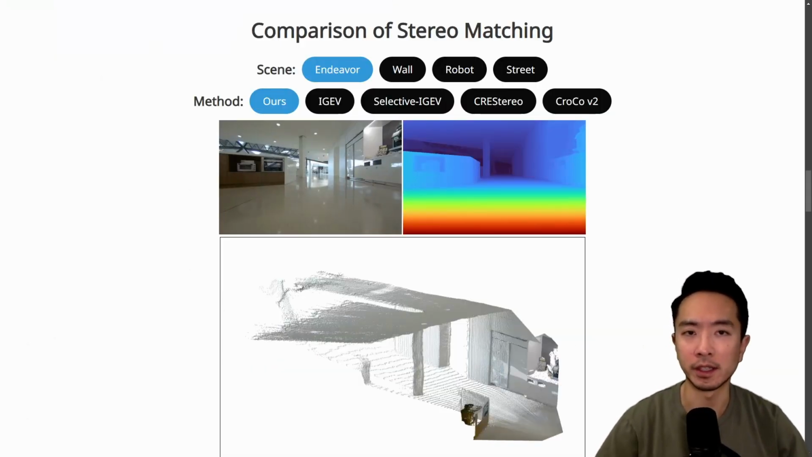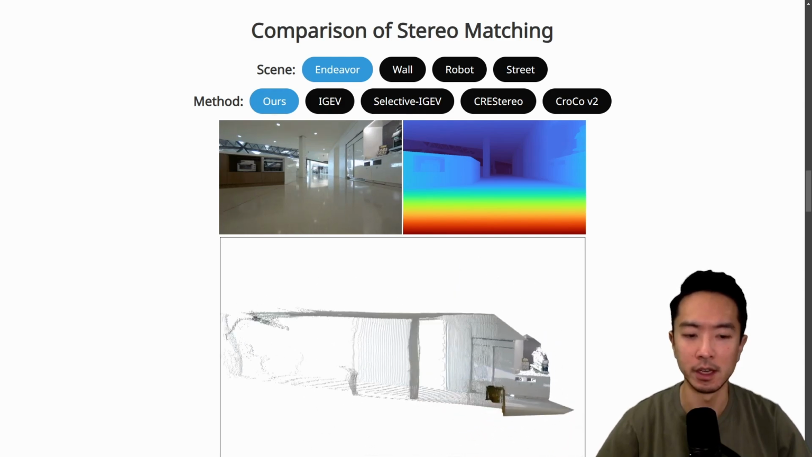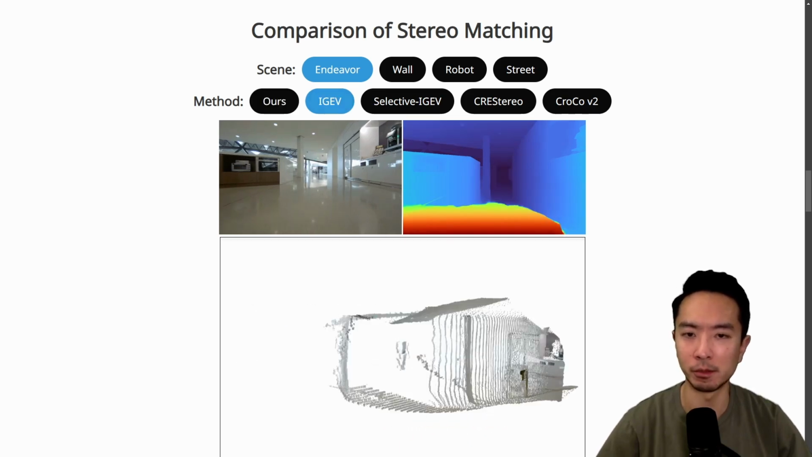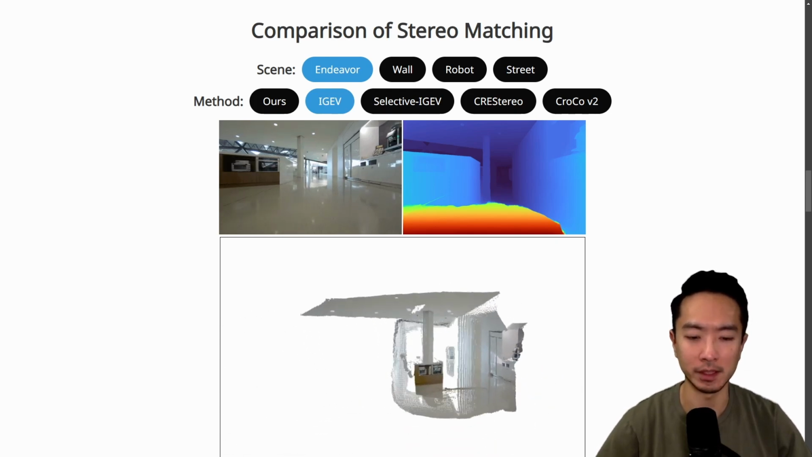So here we're taking a look at a comparison of stereo matching methods between FoundationStereo as well as the other methods. Right away you can see that this depth map has a nice gradient. This is from the FoundationStereo result, and you can see the ground plane is very nice and solid with very little distortion. When you look at some of the other models, like this IGEV, you can see that this depth map has this red section and a sudden jump. And this results in this deformed ground plane, as you can see.